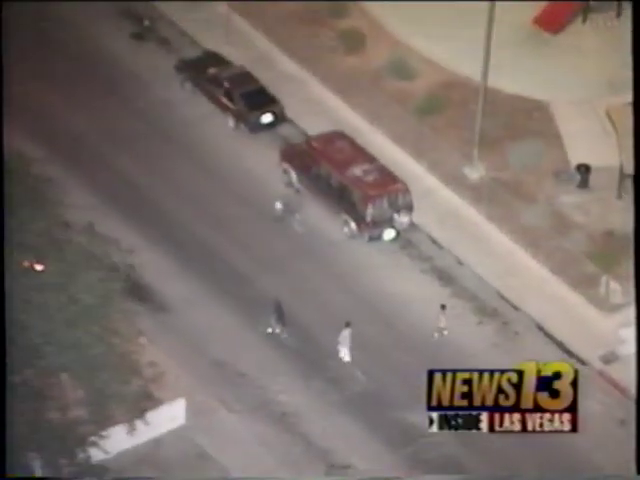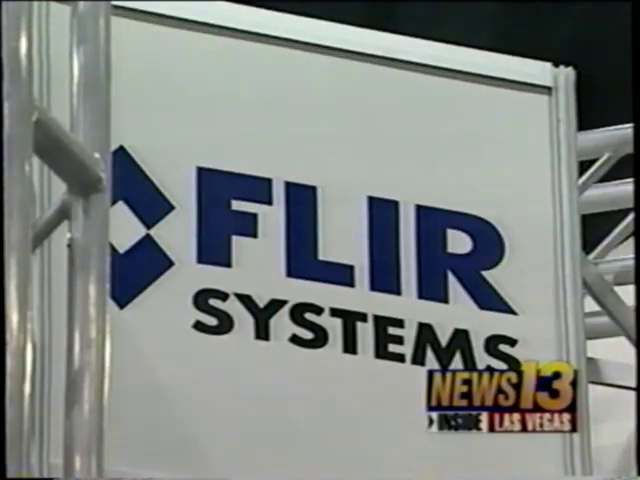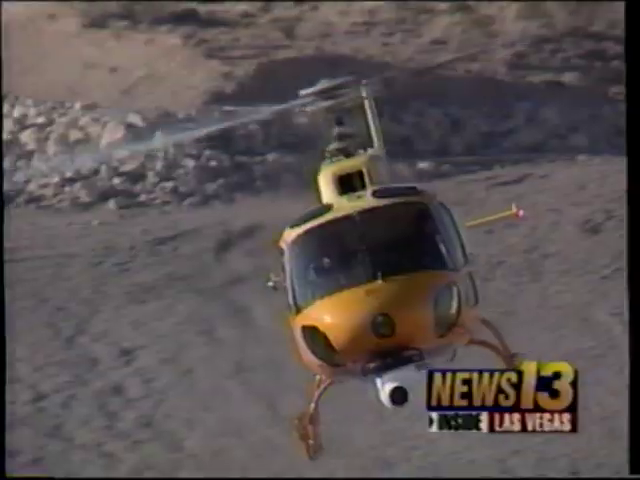Every time a Metro Police helicopter takes to the sky over the Las Vegas Valley, chances are it's carrying a high-tech camera, known as forward-looking infrared, or FLIR. And they've been responsible for a number of apprehensions on the ground. We found lost kids with them. We found lost subjects. They're invaluable.